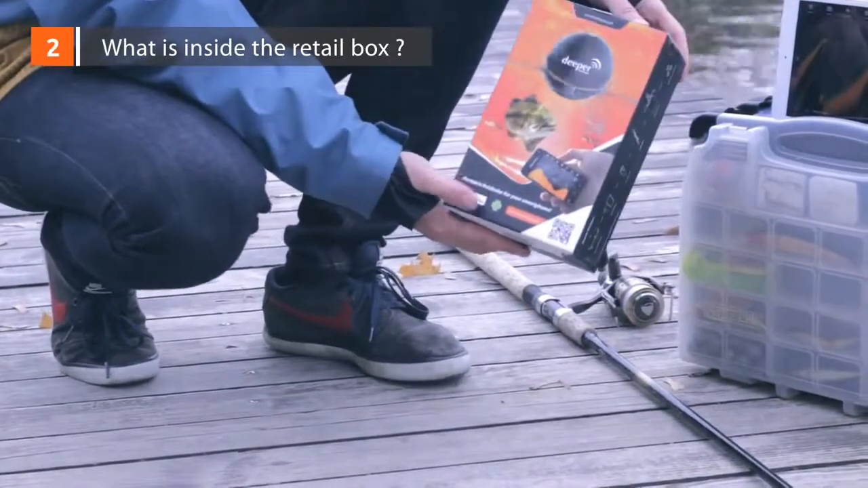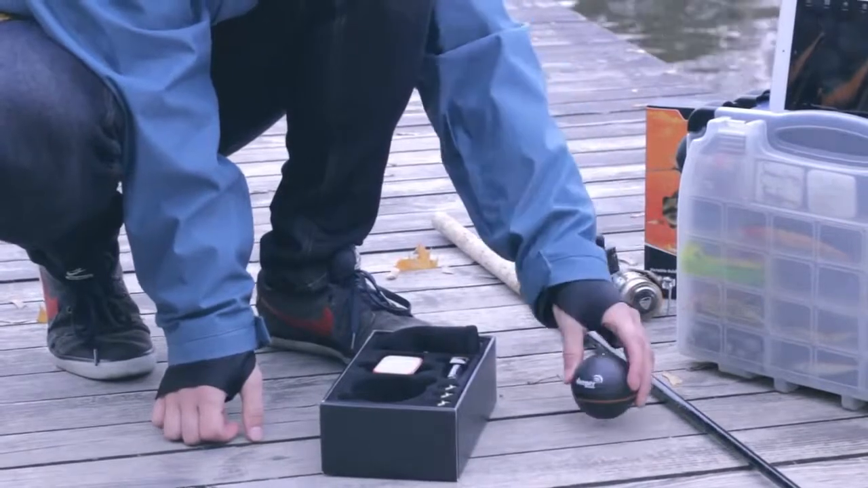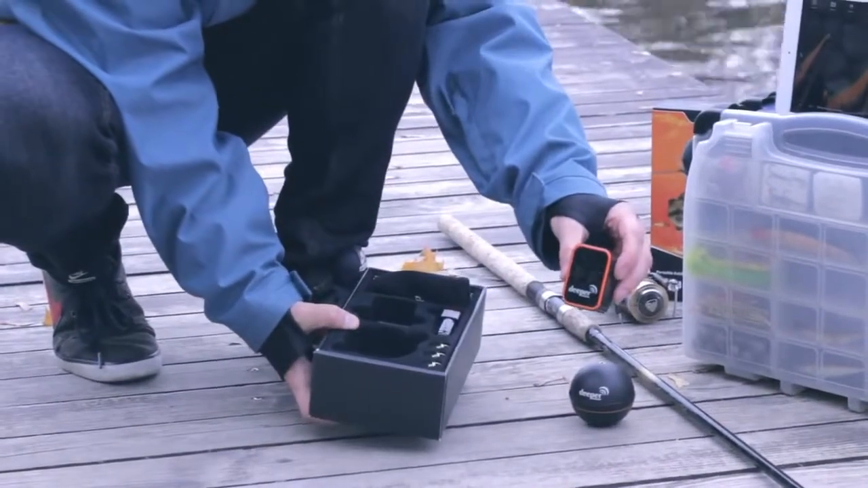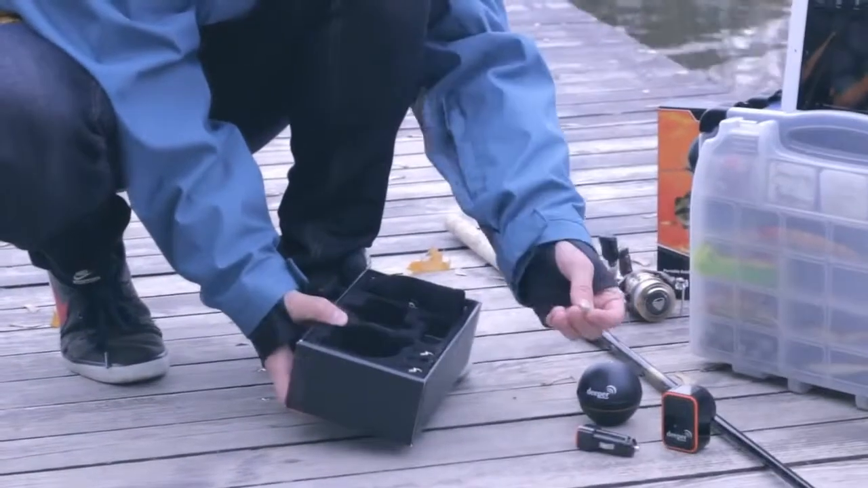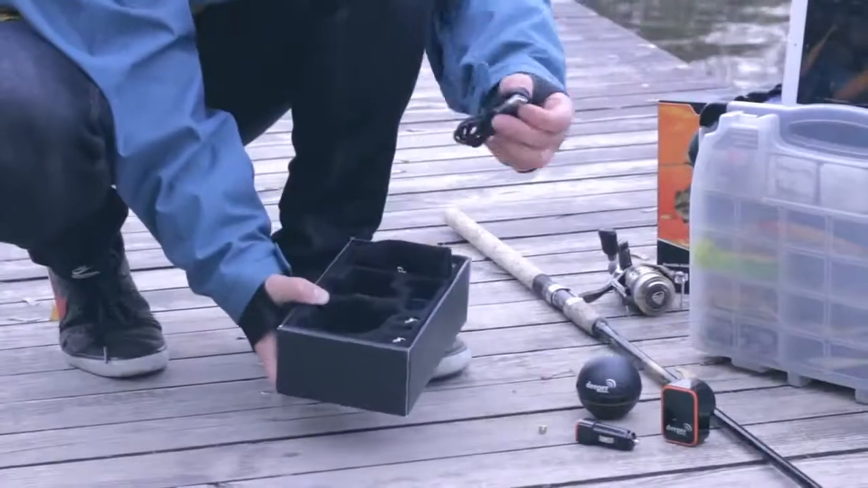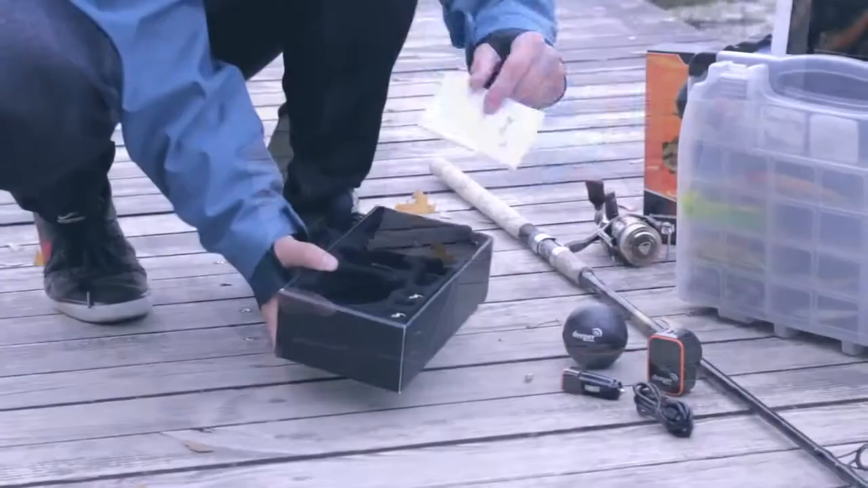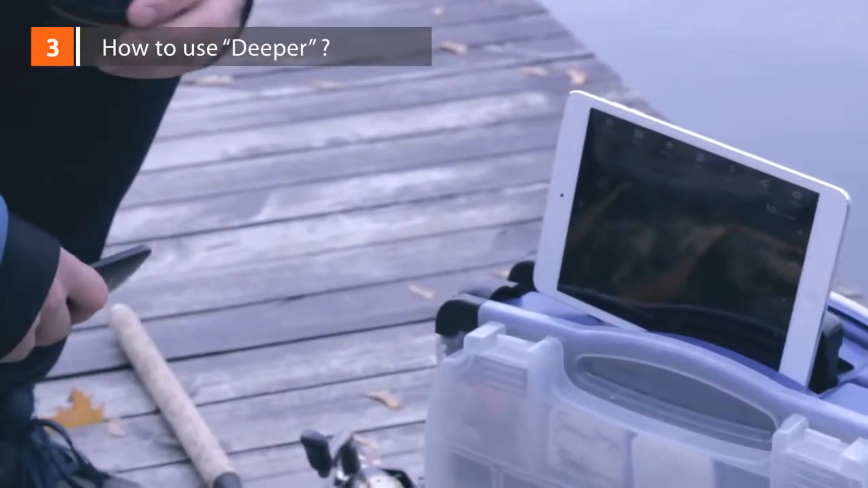Inside the box. Inside the Deeper retail box, you'll find the Deeper sonar ball, 2 chargers, a wall charger and dual car charger, 3 attachment bolts, a pouch for Deeper, a micro USB cable, and the user manual and quick user guide.